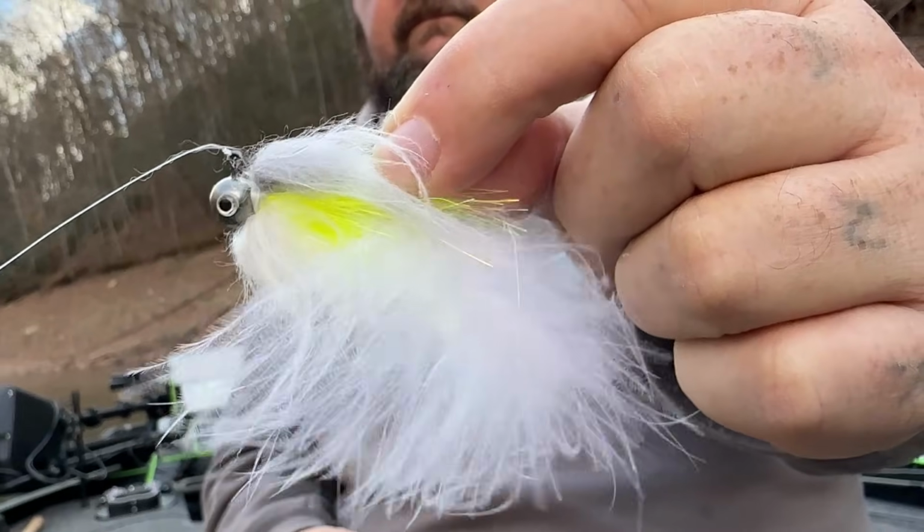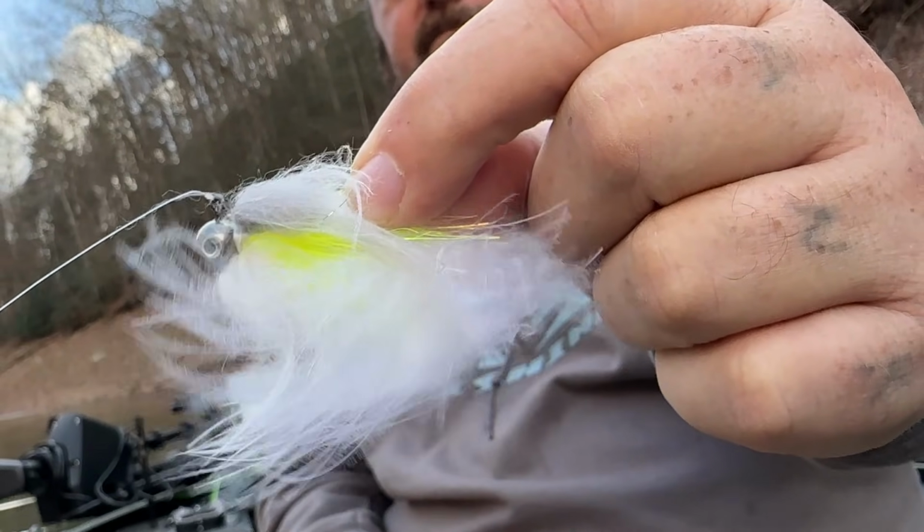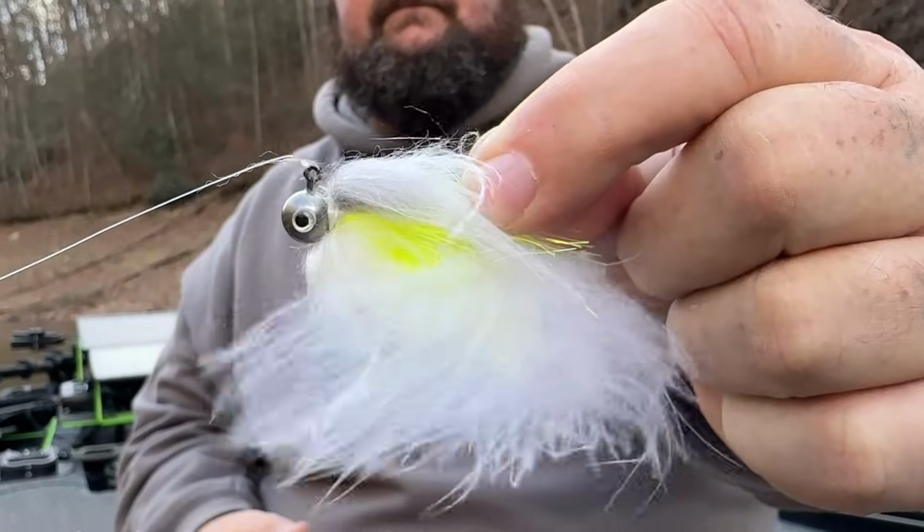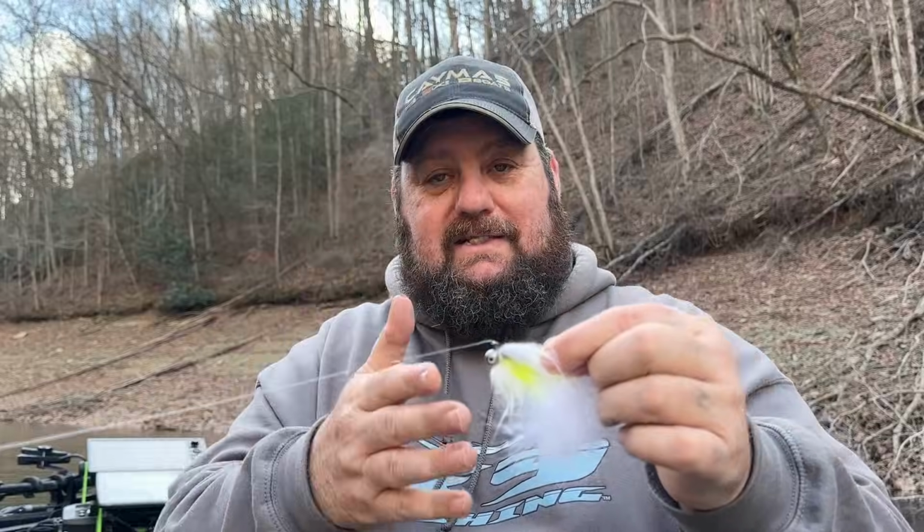It comes in several different colors. And I love that they put the eyes on the jig head, and this is tungsten also. So you're going to see it real well on your LiveScope. You're going to see it real well on forward-facing sonar, whatever brand you're using. This I'm going to use for those suspended bass.